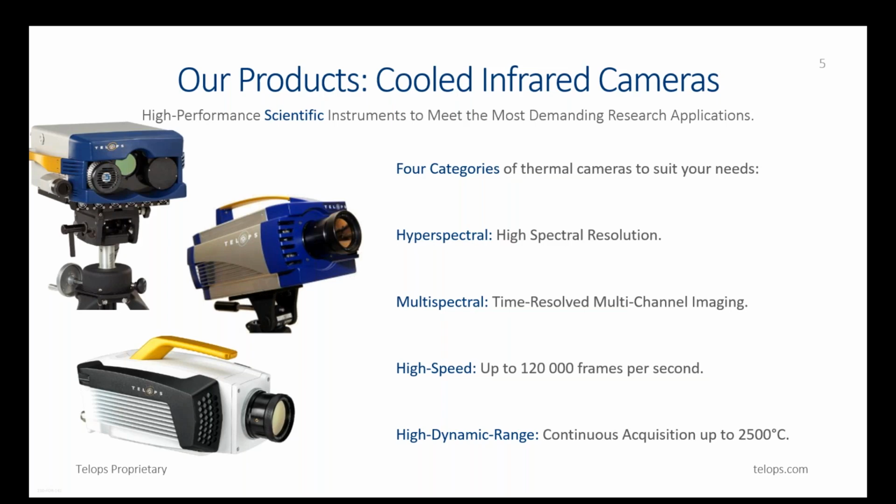We also have high-speed infrared cameras like the M3K that is featured in Stéphane Bouganga's talk later on. That was the camera used to collect infrared images. This camera offers an impressive temporal resolution.